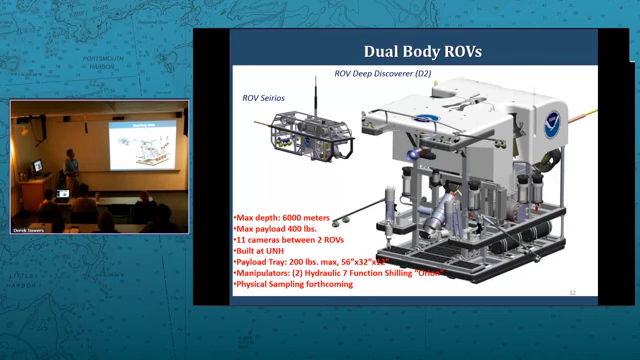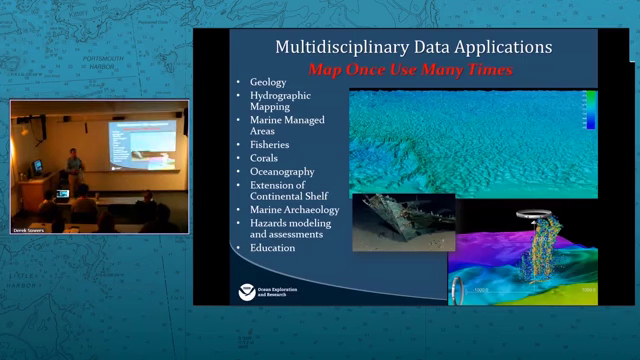And this is the camera sled that operates a little bit above the main ROV here. So there's lights and cameras on both, and this kind of provides the overview picture of the surrounding region that it's exploring, while the Deep Discoverer gets the close-up imagery.